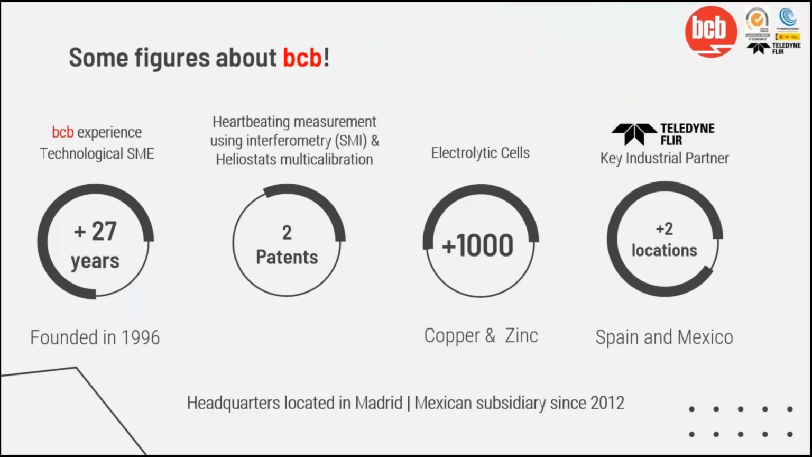So let's talk very quickly about who BCB is. BCB is a technological small and medium company. It was founded 27 years ago in 1996. We already have 2 patents. We have been monitoring more than 1,000 cells of copper and zinc, and we are present here in Spain, which is our headquarters, and in Mexico since 2012. And we are proud to say that we are key industrial partners of Teledyne FLIR.